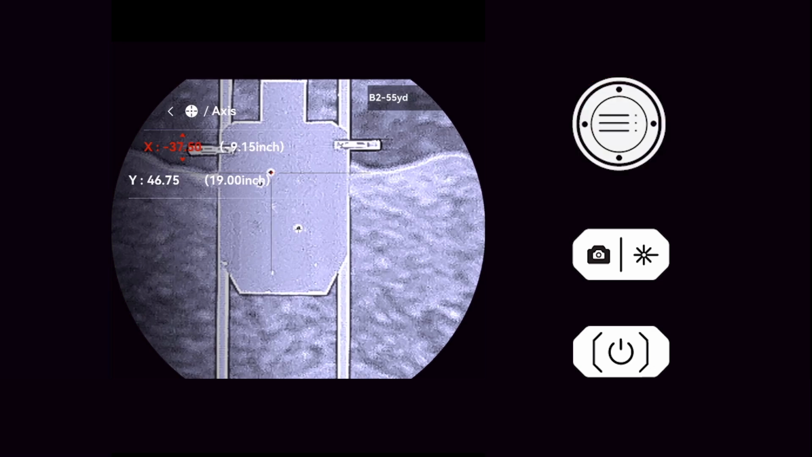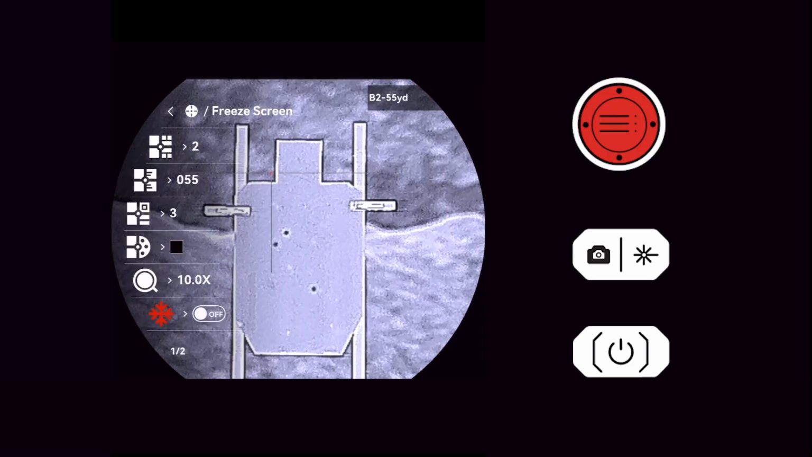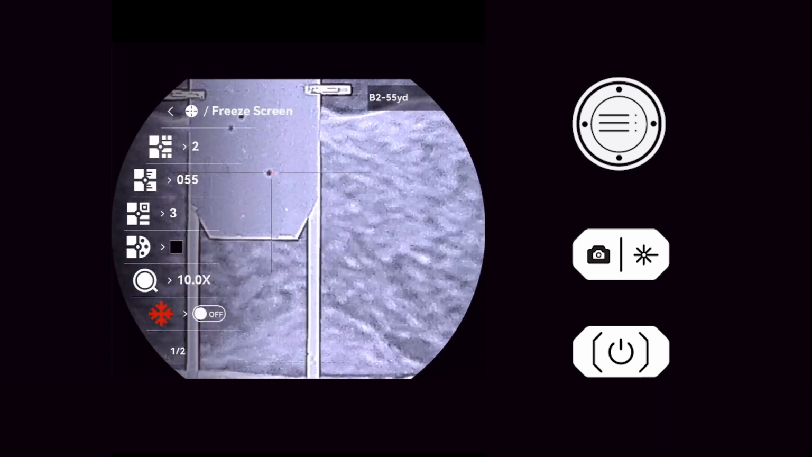Once you have positioned the reticle on the impact point, exit the zeroing menu and turn off the freeze screen feature. Now, take a follow-up shot to confirm that your reticle position has been correctly adjusted.